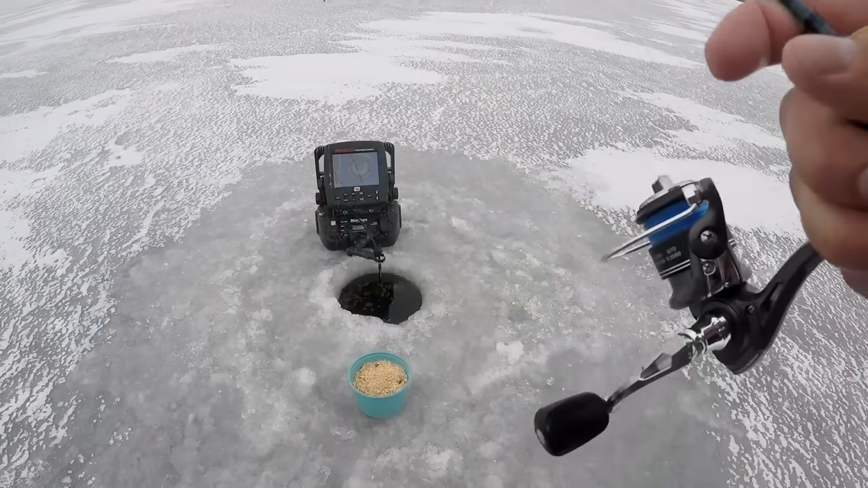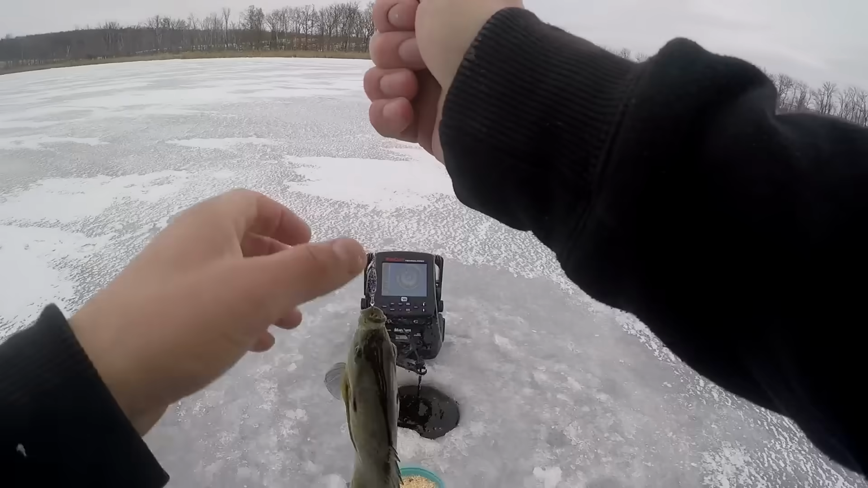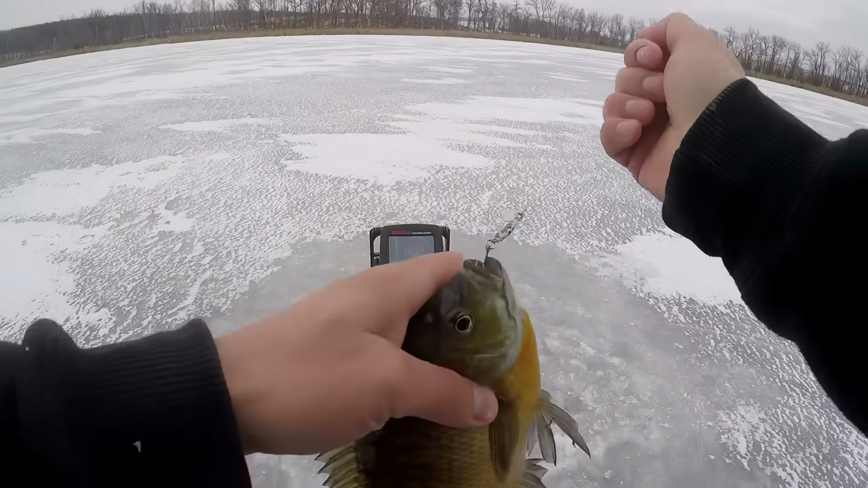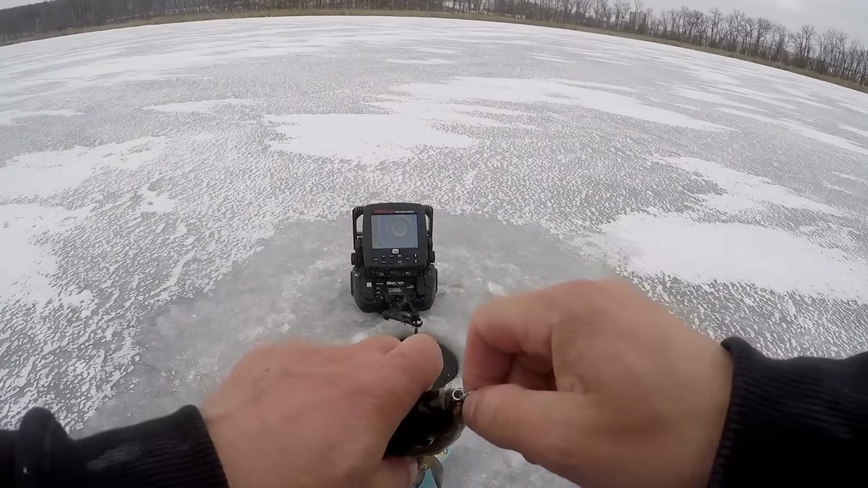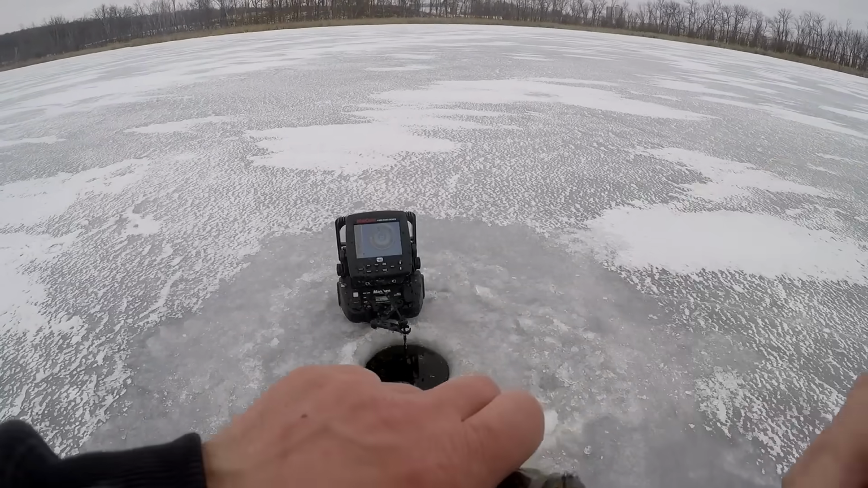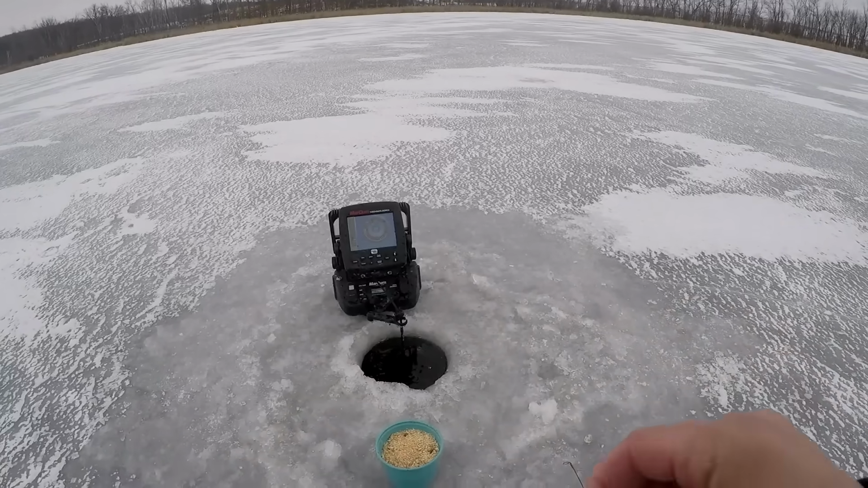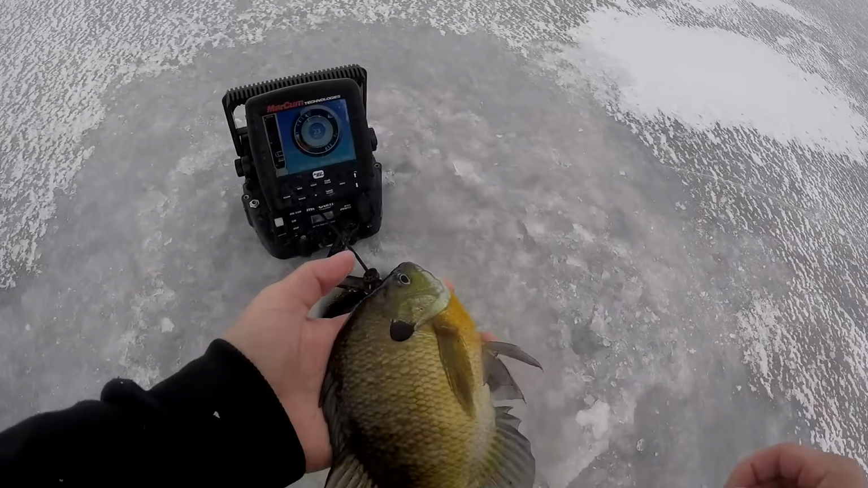Kind of messed up in that group of stuff. Oh yeah, it's definitely a better fish. That's probably close to a 9-incher, I'll bet. Probably a 9-incher.